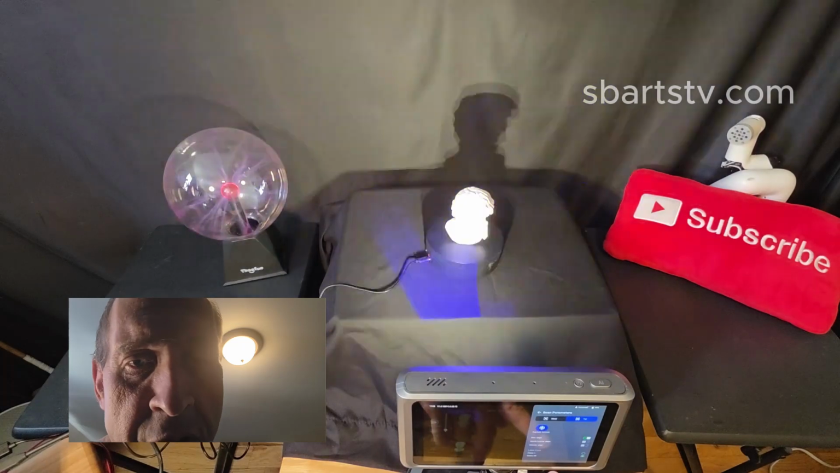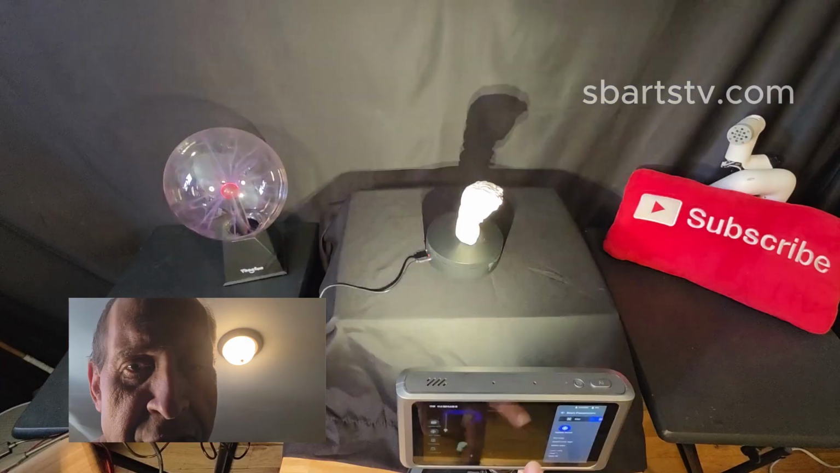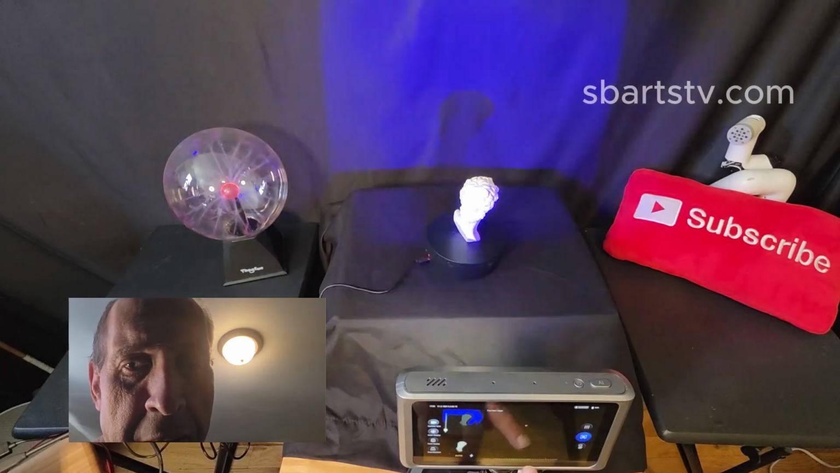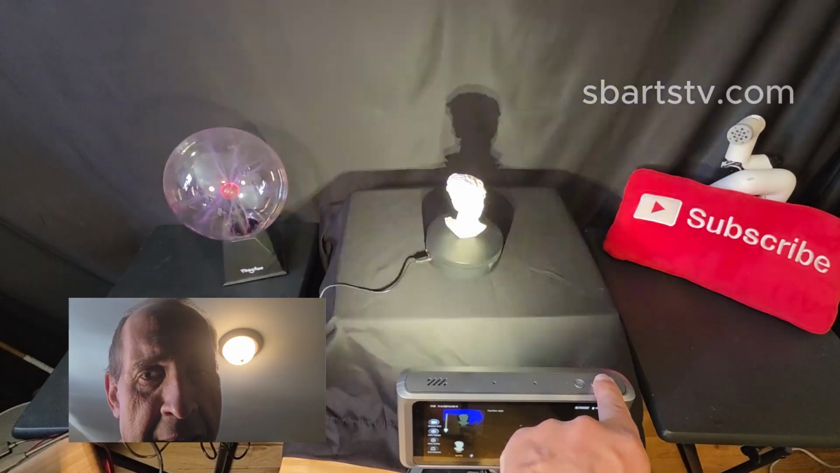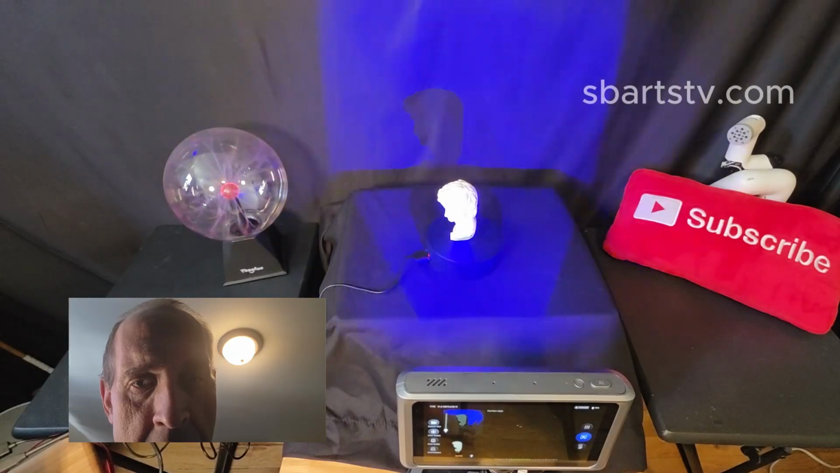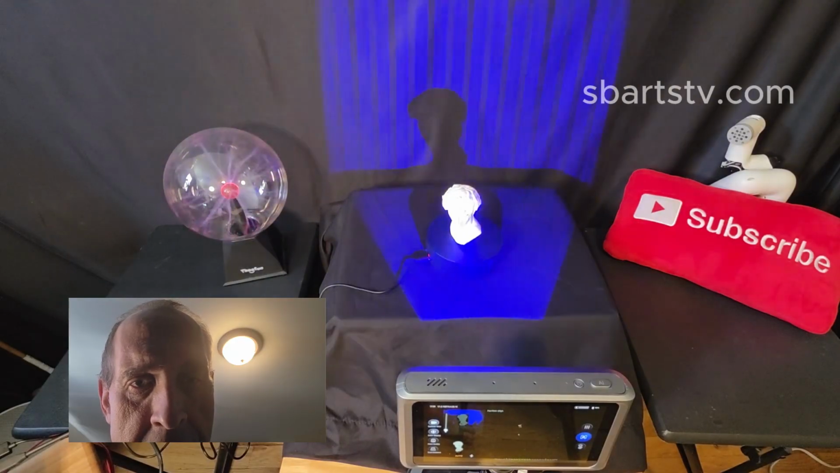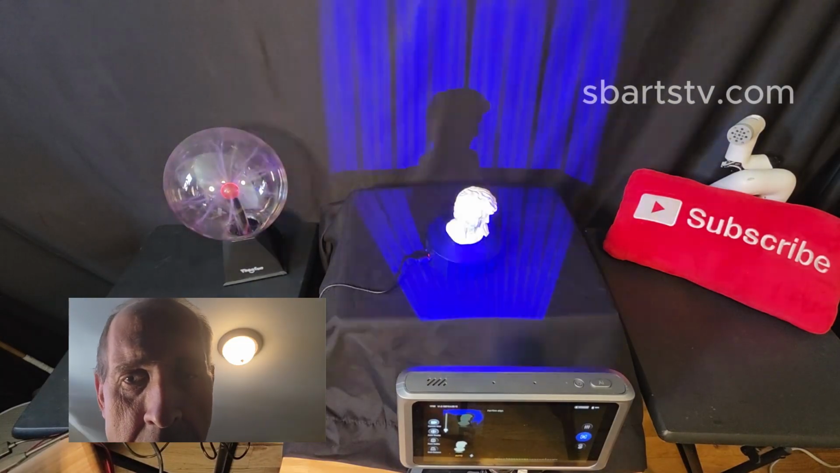Scan parameters, geo-aligned. We're on class 3. We can go into the library, and then we could go to AI, universal, and then we could just record.